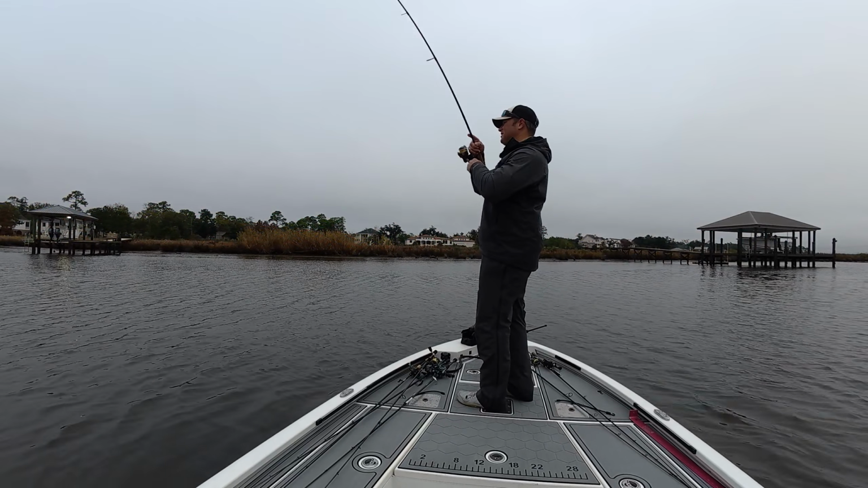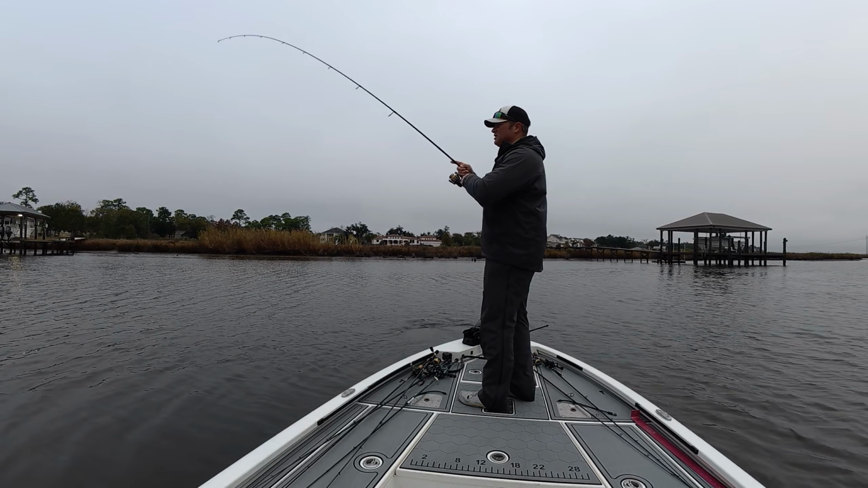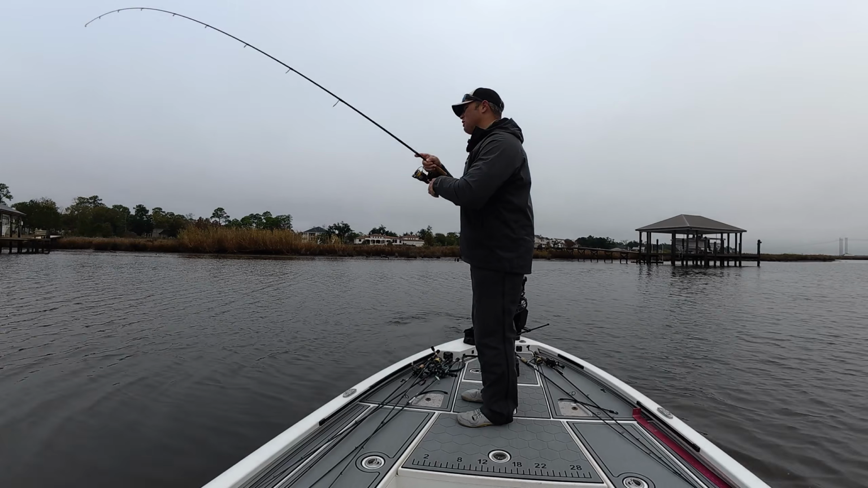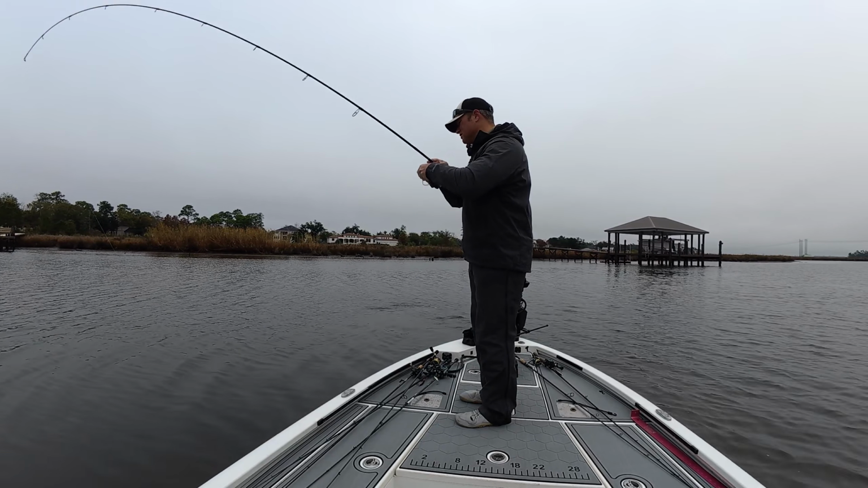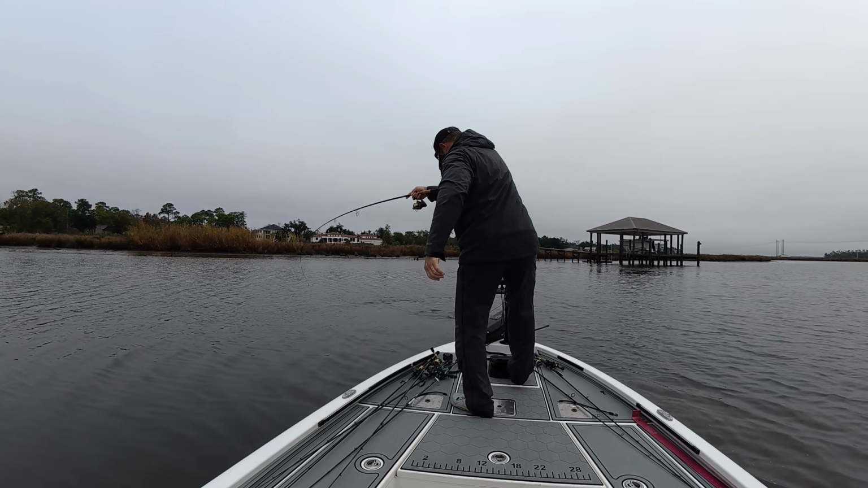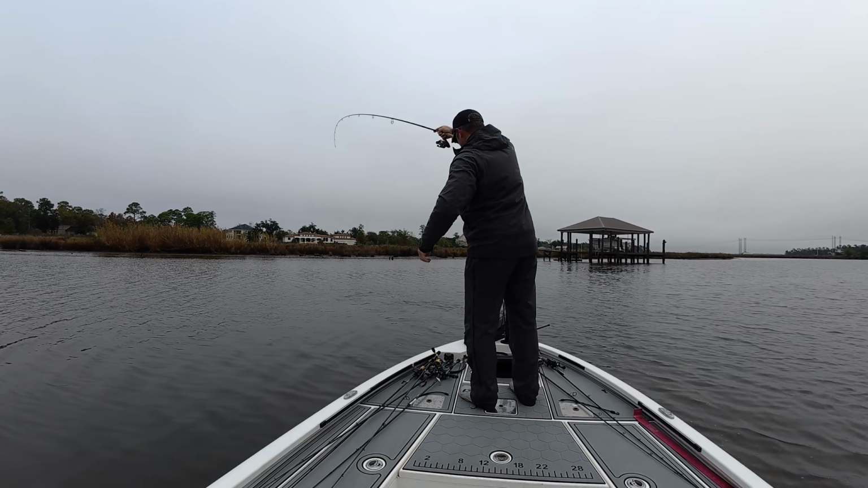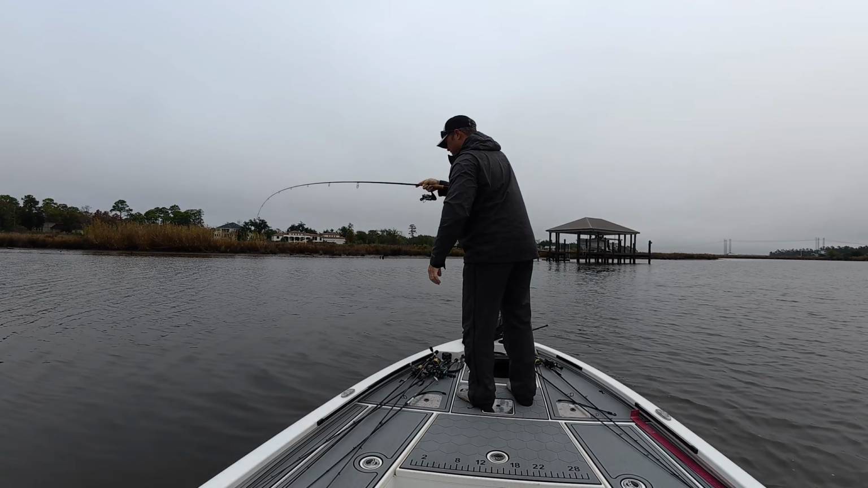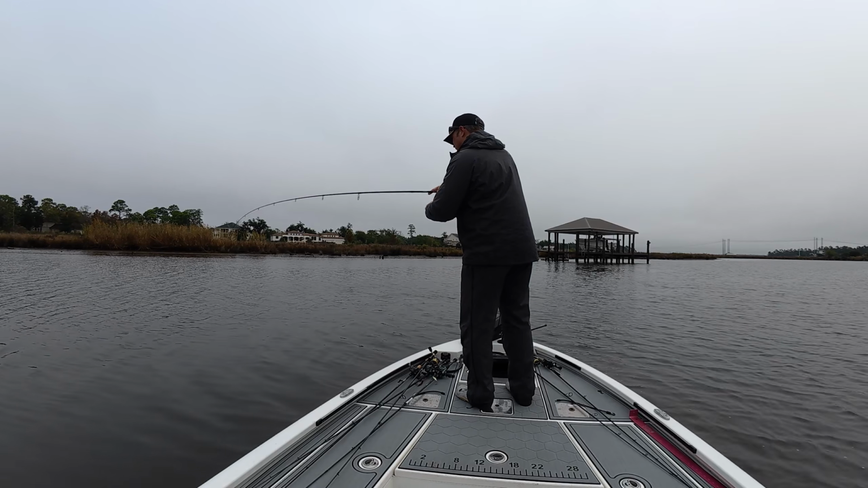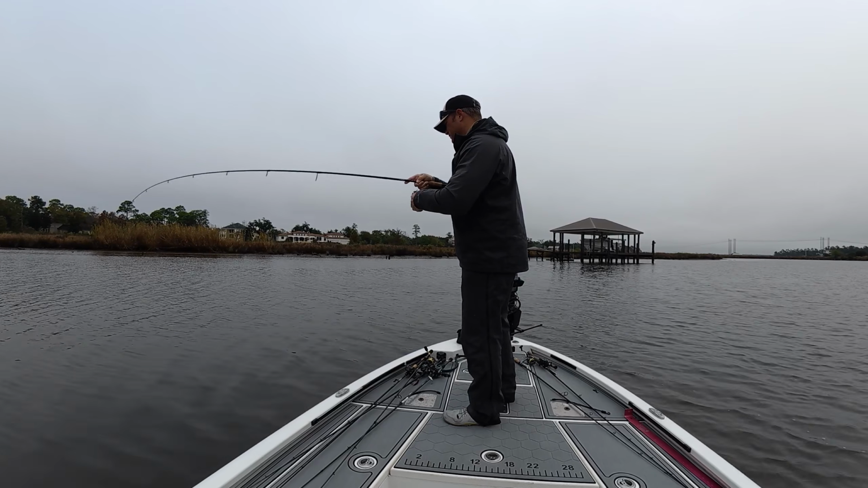There he is. Like I said, free fish. He is there. I don't know how big he is, but he smoked it though. Good fish, I think. Oh yeah. Might be a red. He's hugging bottom. If that is a trout, it's a good one.